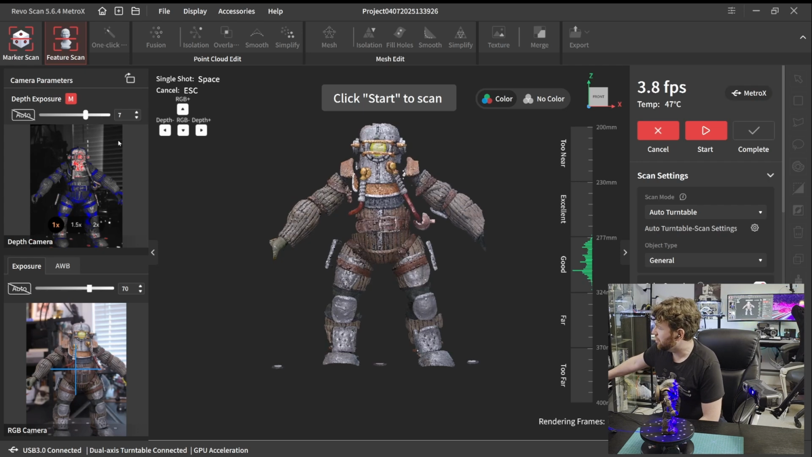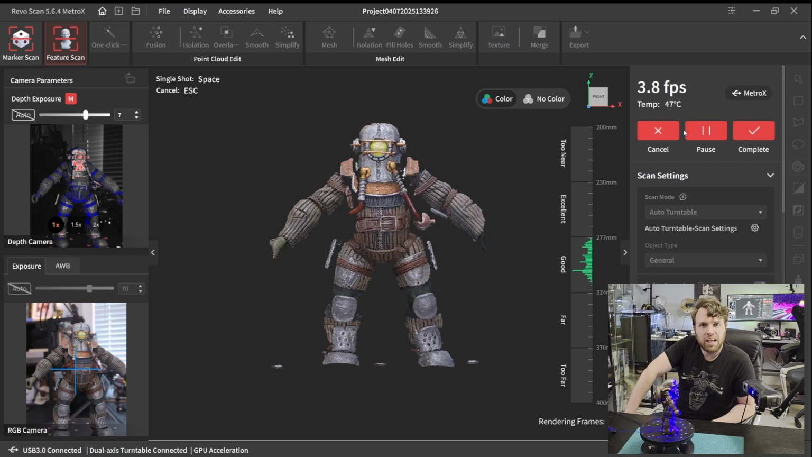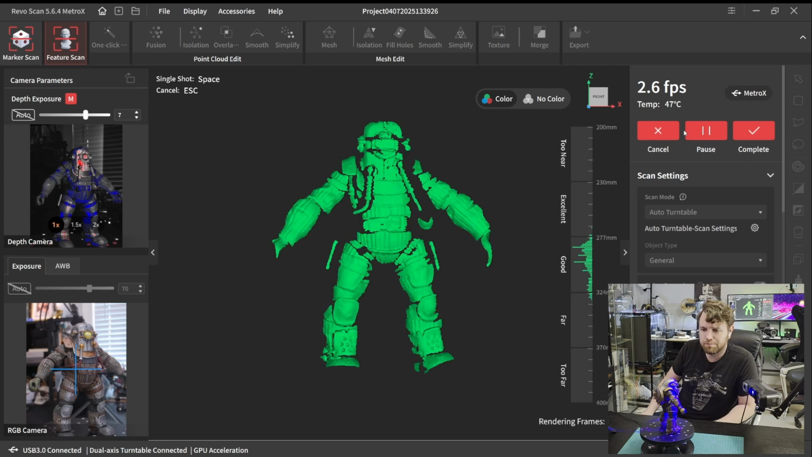But everything looks good. I've got my exposure set at 7. I could probably do this on black object mode. I'm not going to though. Yeah, send it. Let's go. All right. And hands off scanning. It's going to do the hard part for me now. So while this is scanning, I'm just going to go ahead and wait and see how it comes out.